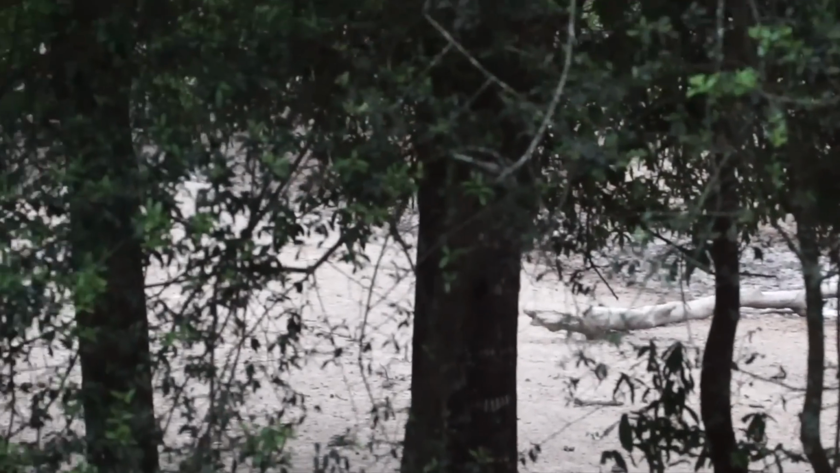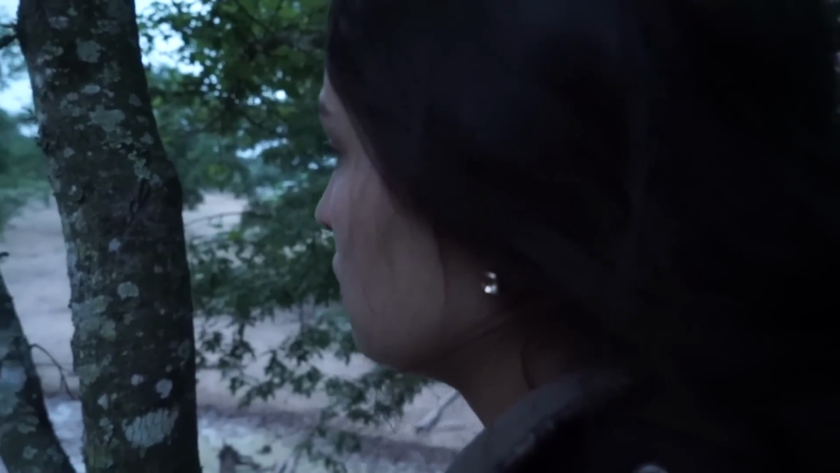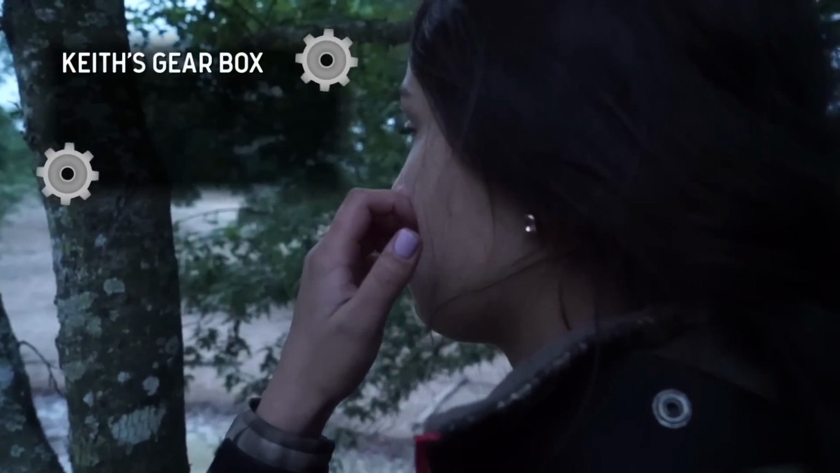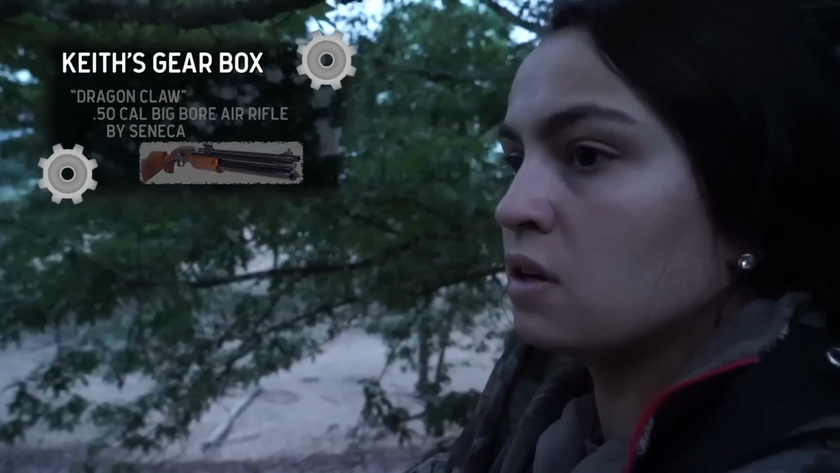There he goes. There he goes, look. That's good. That's good. There's his arrow. There's some blood down there too. That's good. Okay, it's almost dark.